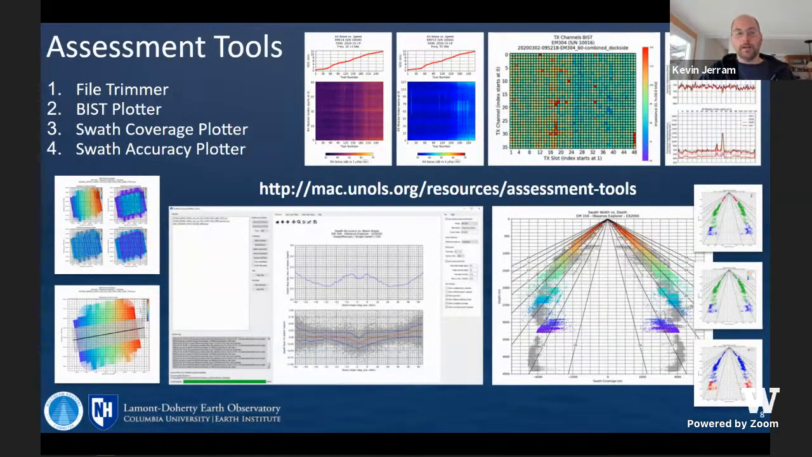We have a BISC plotter, again, for looking at proxies for hardware health and noise assessments, so we can catch changes in the vessel noise profile earlier. Same thing with coverage plotters. So I showed that with Shannon's presentation, comparing historic coverage plots to new data, looking for any signs of changes there or improvements if you've made some changes in hardware or fixed a noise issue on board or cleaned the hull. It's amazing what can make a difference there.